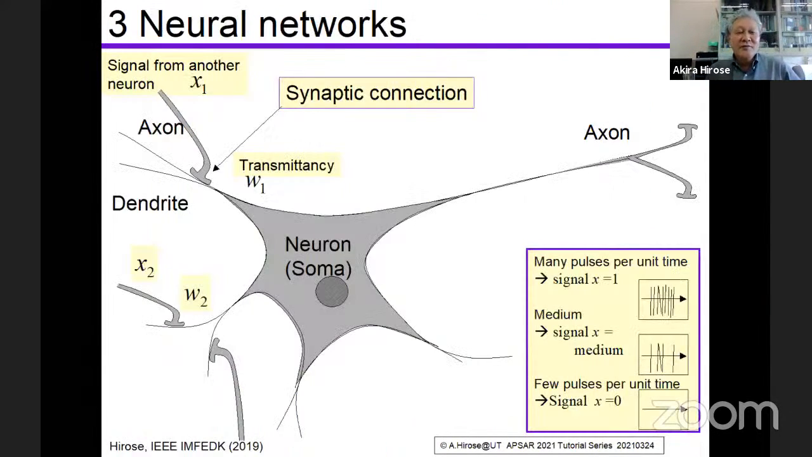Okay. Well, neural networks. Some of you or many of you are familiar with neural networks. Well, if so, please check what you know. This is a neuron. We have many, many neurons in our brain and also in our nerve systems. And this is the soma, and the cell has many dendrites, which work as the input terminals.